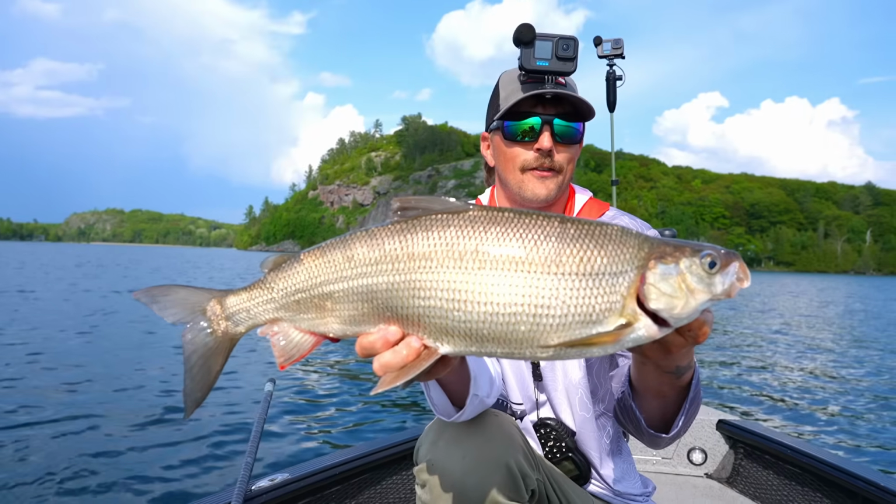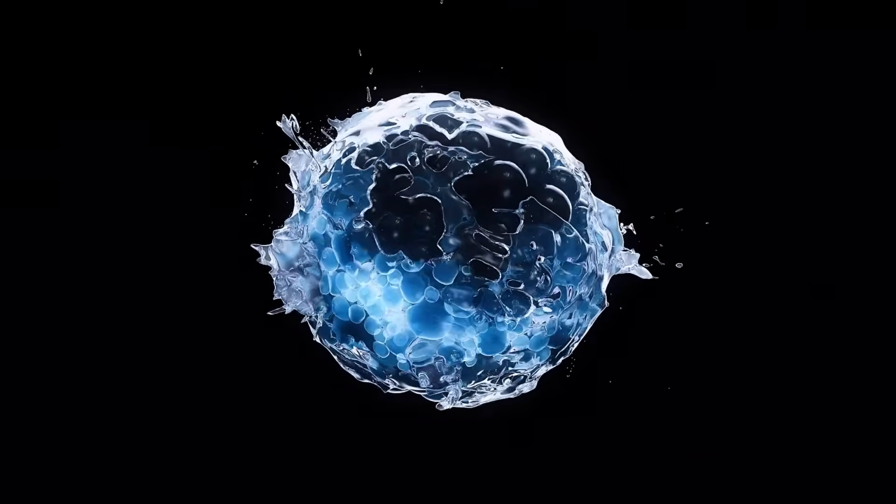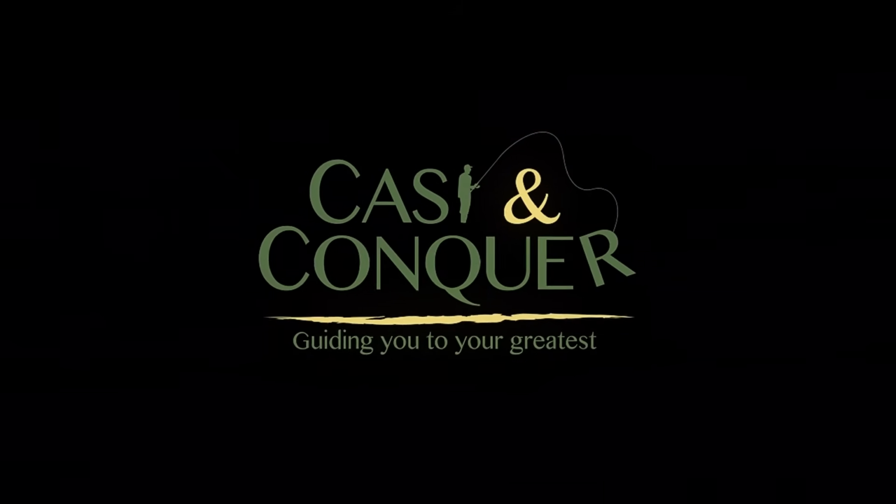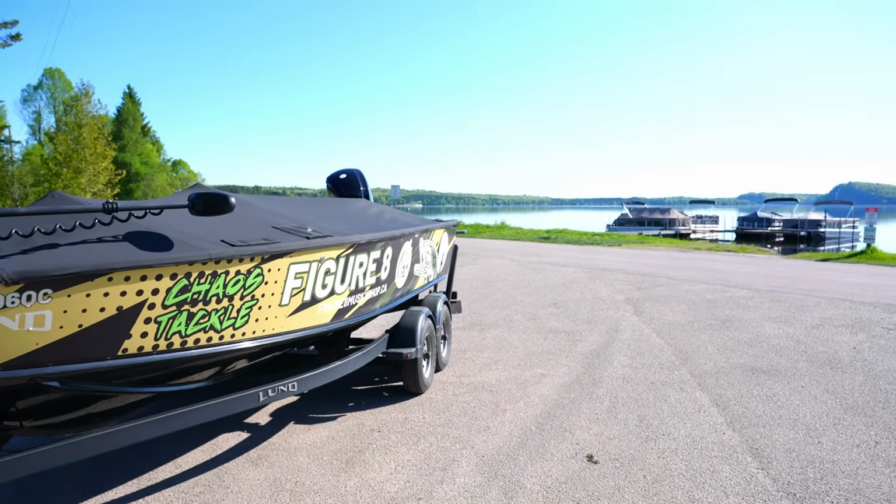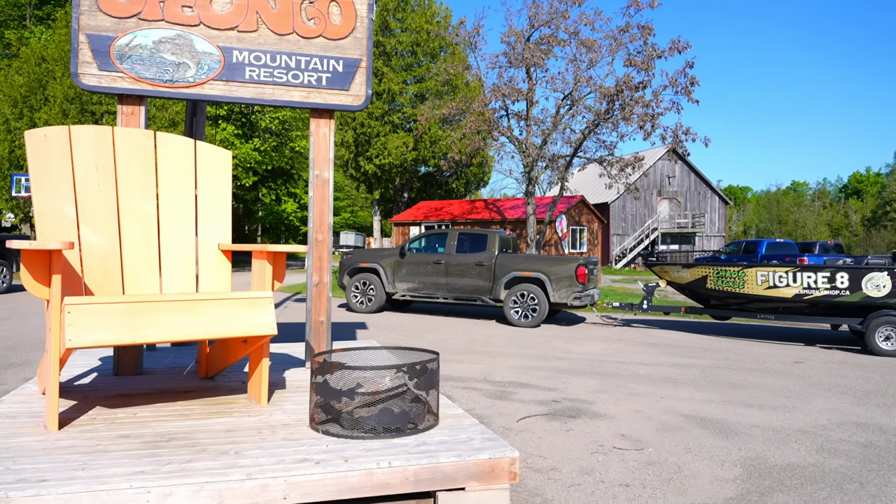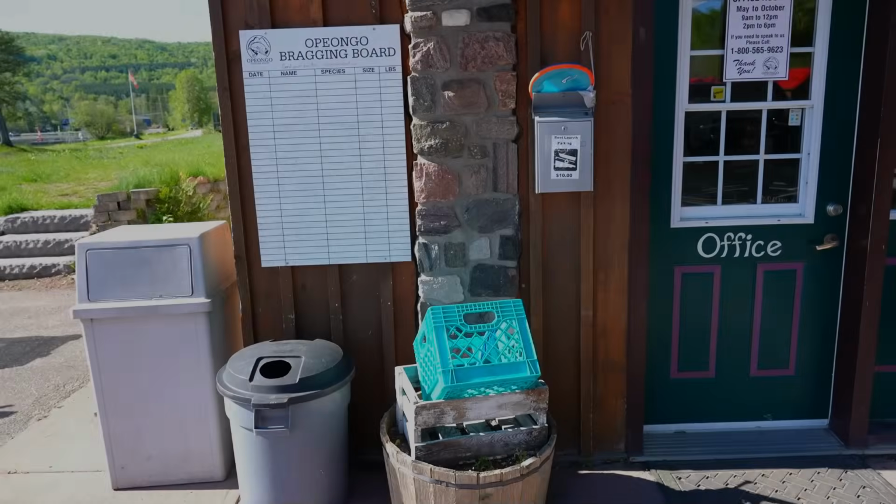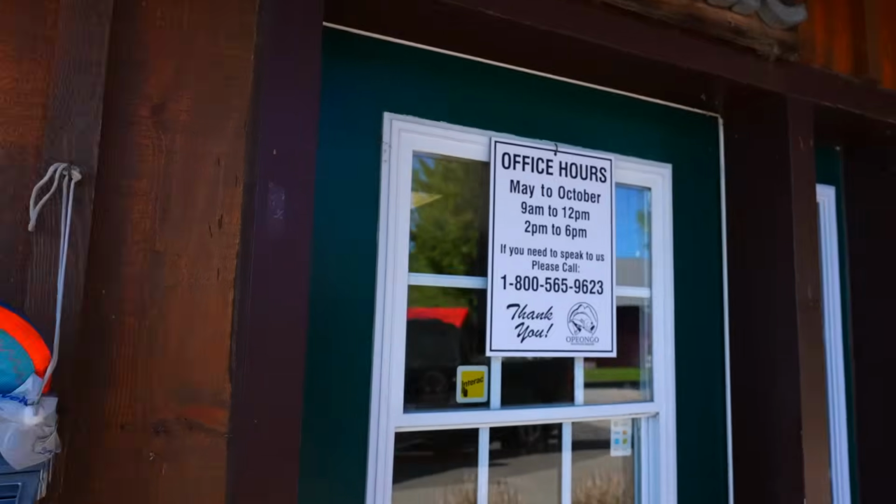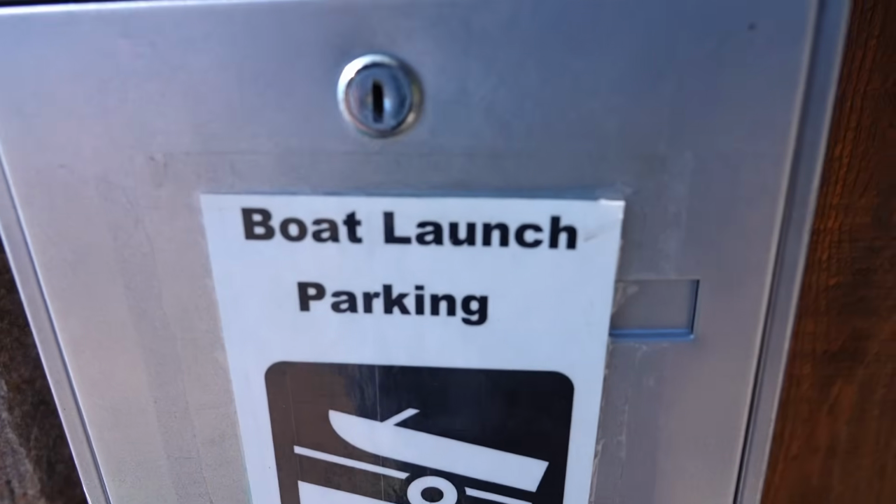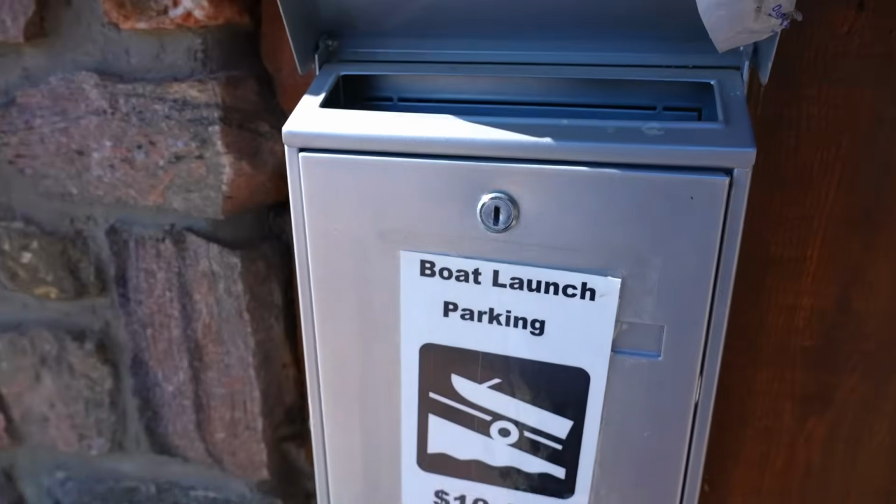Whitefish in the boat, that's the first. We're idiots. We saw this and we're waiting for 9. Boat launch parking, $10. There we go.